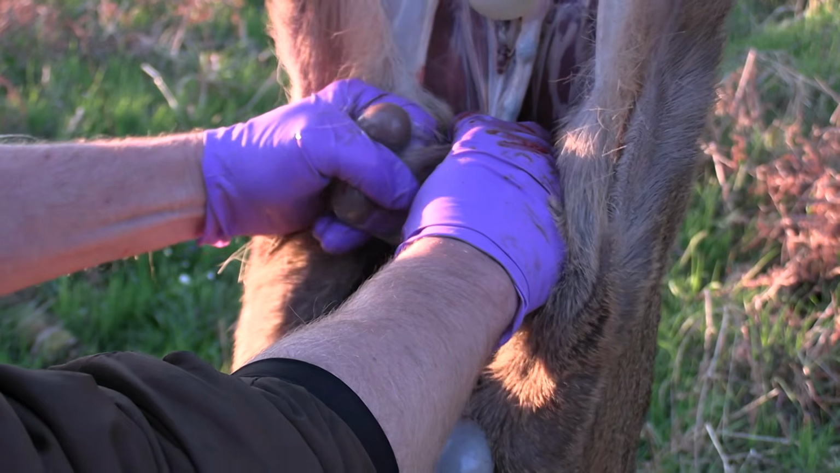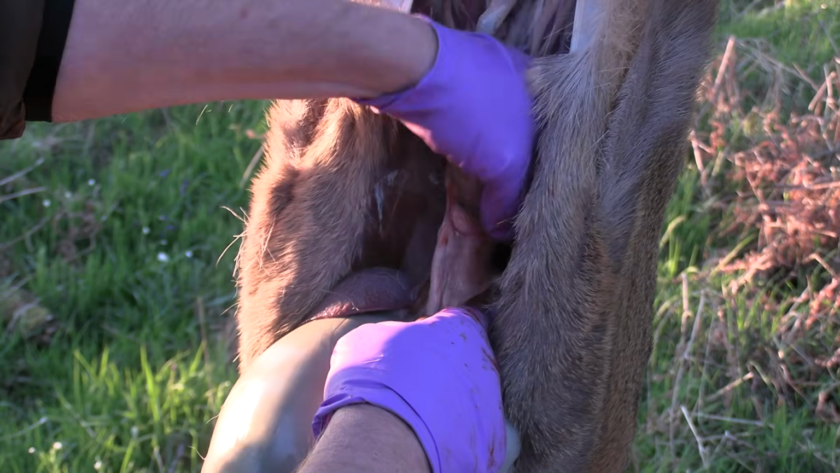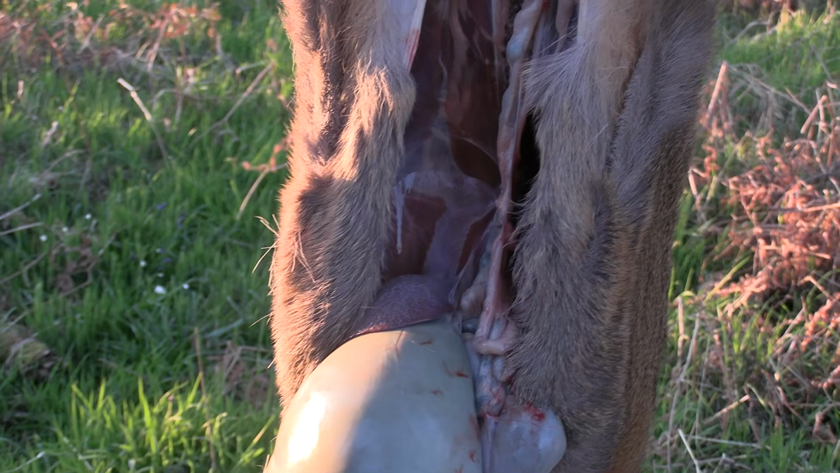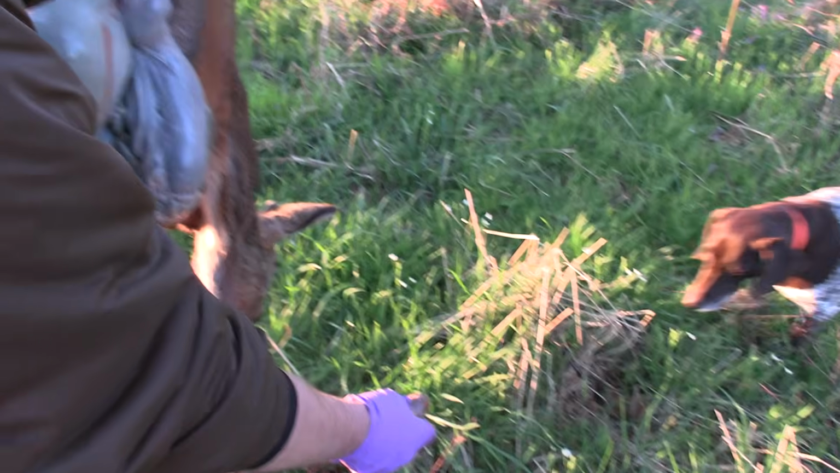But again, we're just coming out of the wet winter, so they'll not be building a lot of fat up yet, and he'll be getting chased around now by the bigger lads, so he'll not be having such an easy time of it.